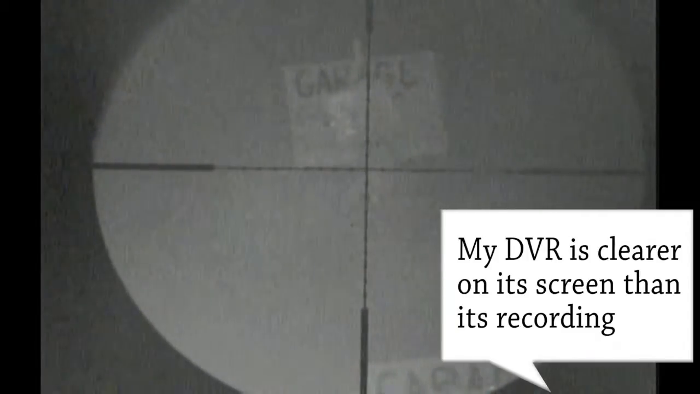I'm at 12 power through the Leapers scope, so if we had an even better scope, with better night or light gathering capabilities. So here we are at 100 yards, and I can sort of make out the swan. It's the size of a pigeon there.